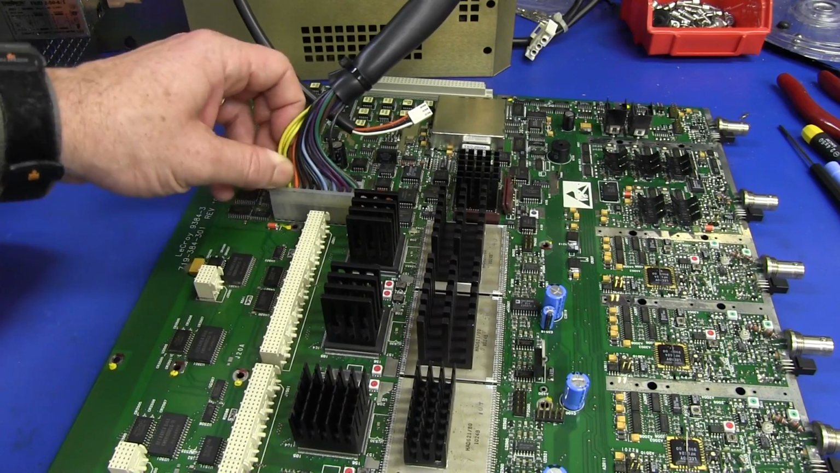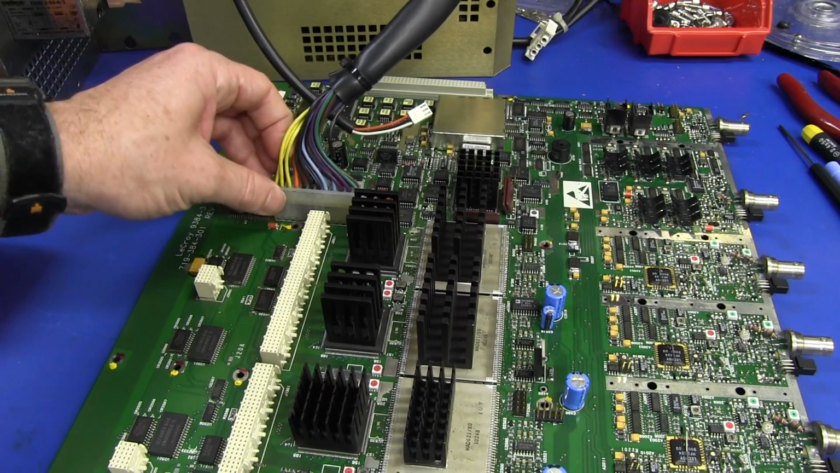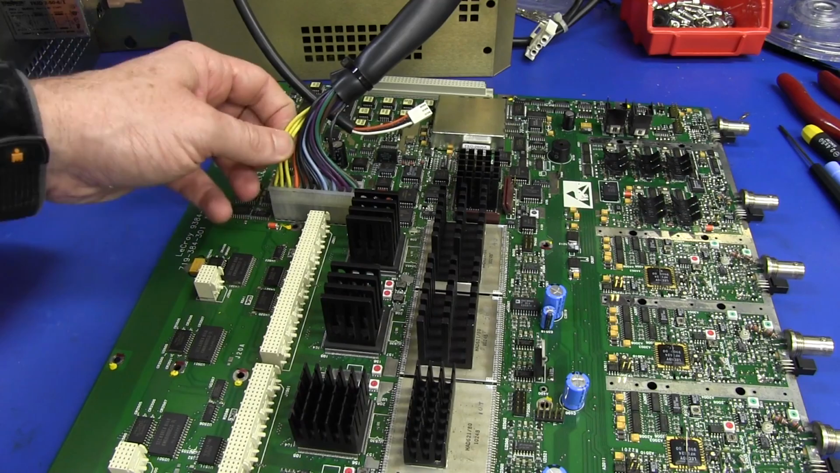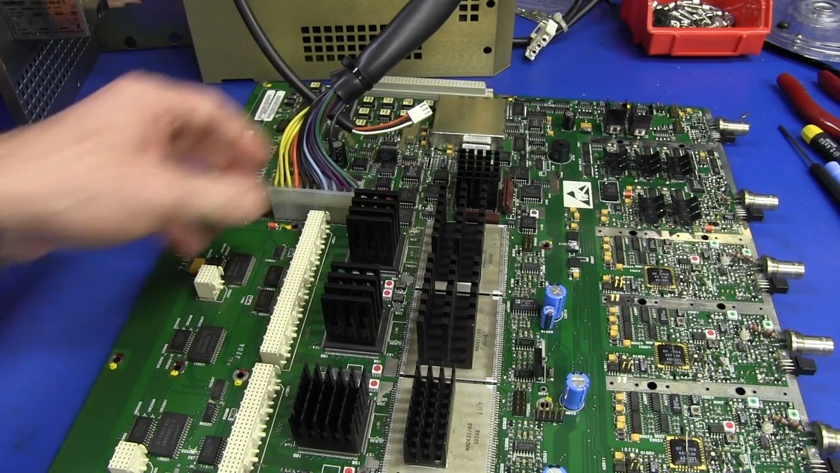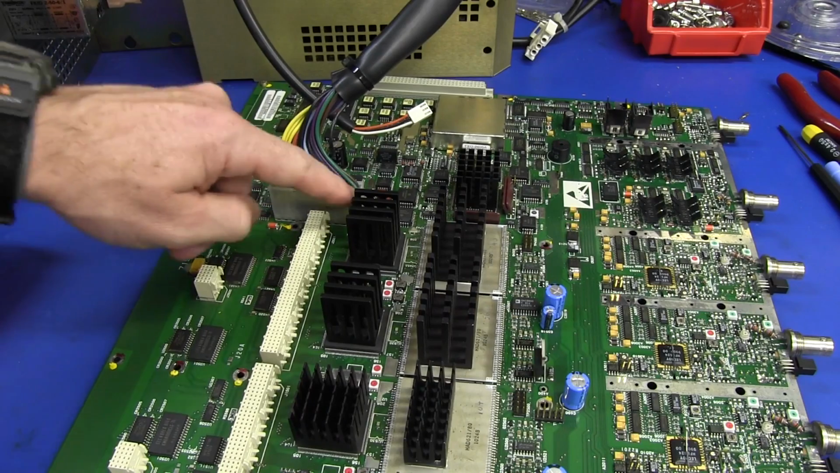It was hiccuping or doing whatever, I don't know, but it was able to still power through that short, just like our high current supply here can. It can still supply 3.3 volts, but it was drawing too much, and it eventually got to the point where, no, I can't take this anymore. Kaput, it's dead.